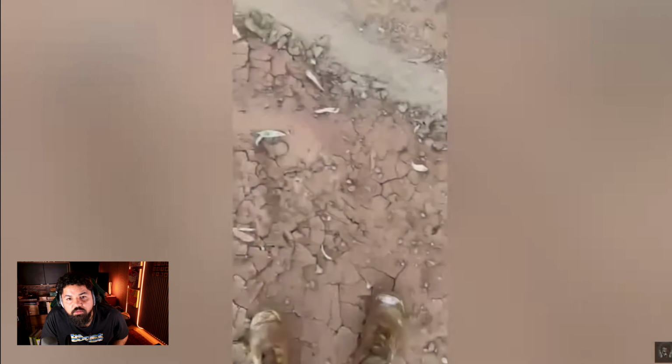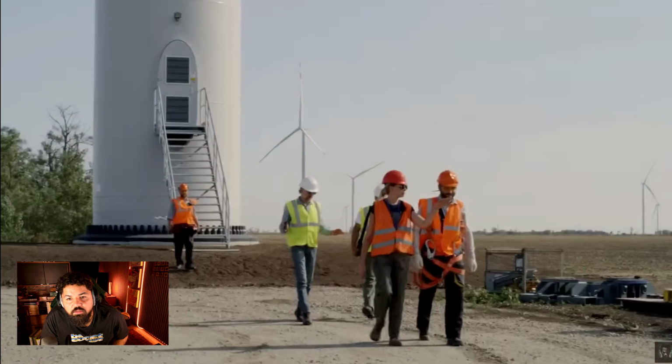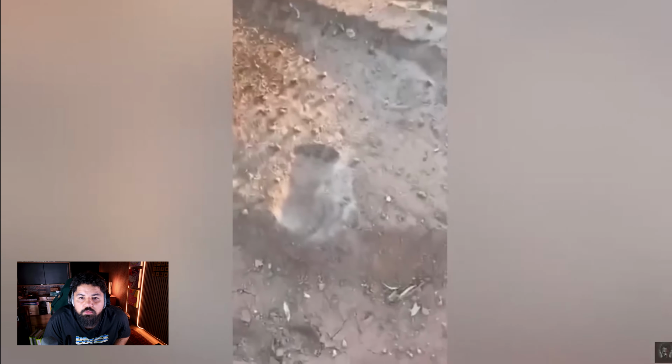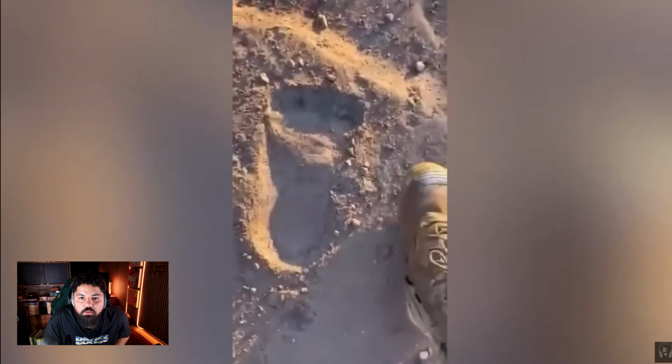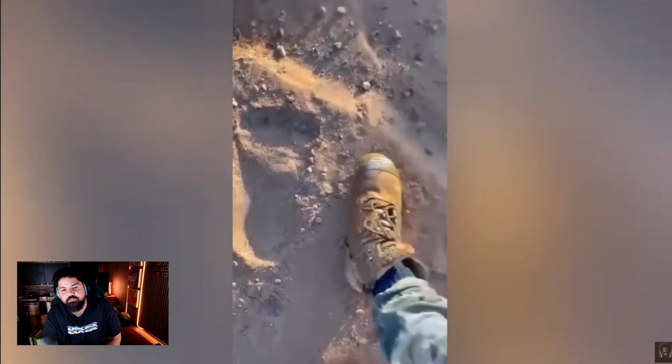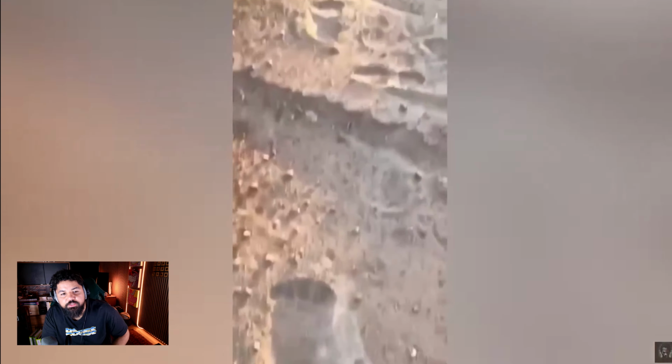The video comes from Queensland, Australia. A group of workers arrived at their job site to find this horrifying scene. You can see many huge footprints with clear toe marks, proving these weren't human. One of the workers even compares his foot, wearing work boots, to the prints, and the size difference is disturbing. You can also see how long the creature's strides are.